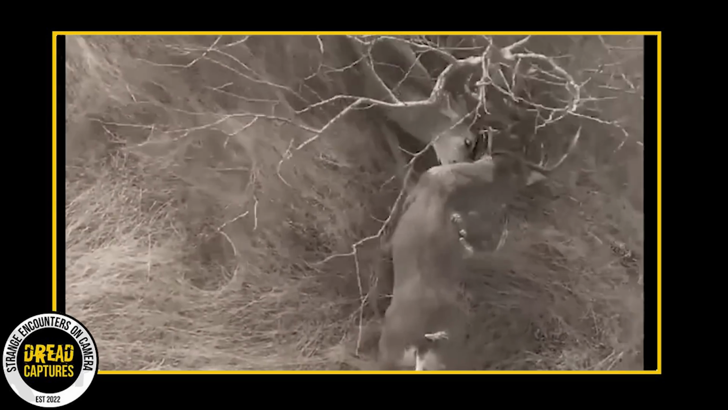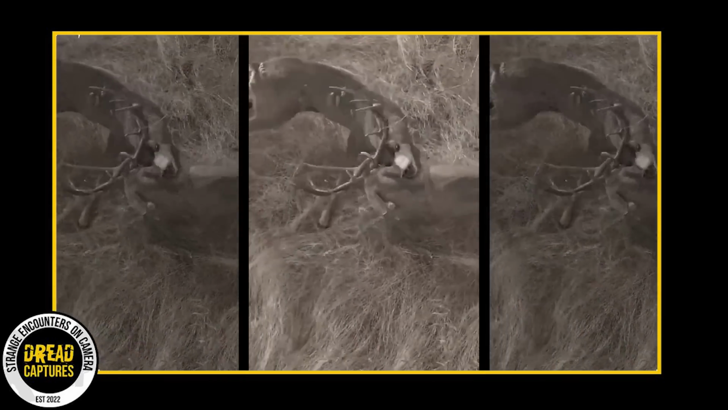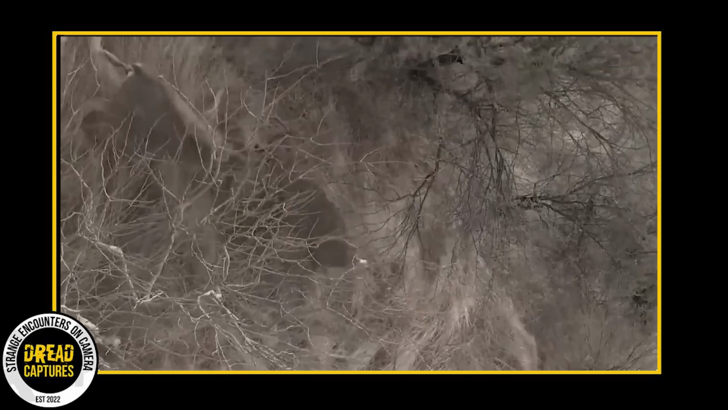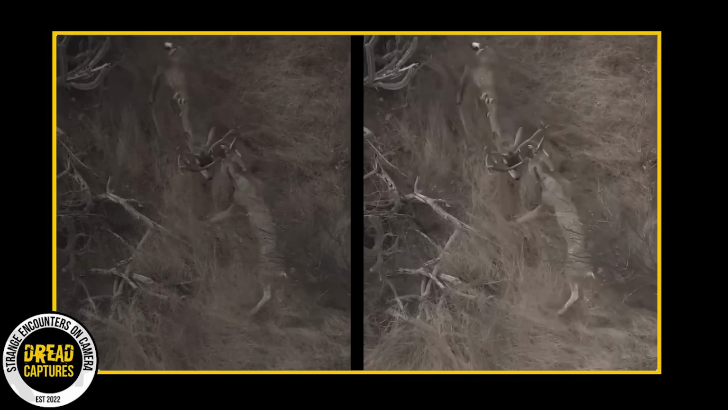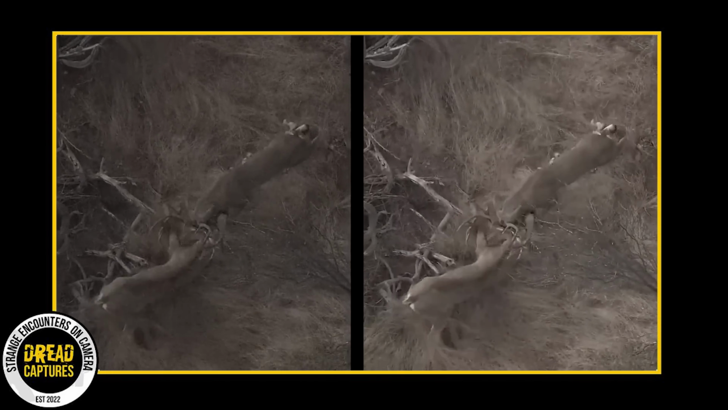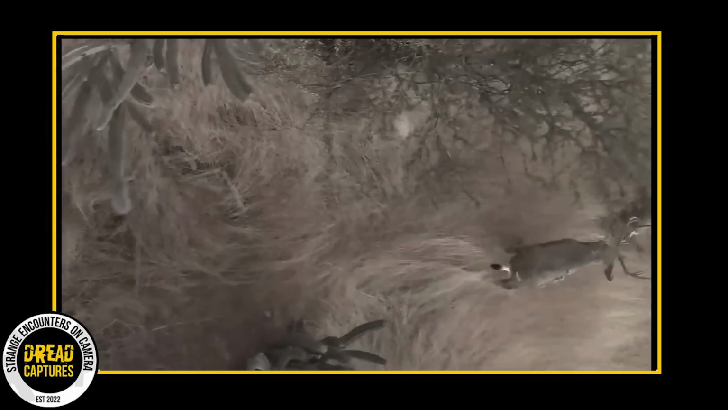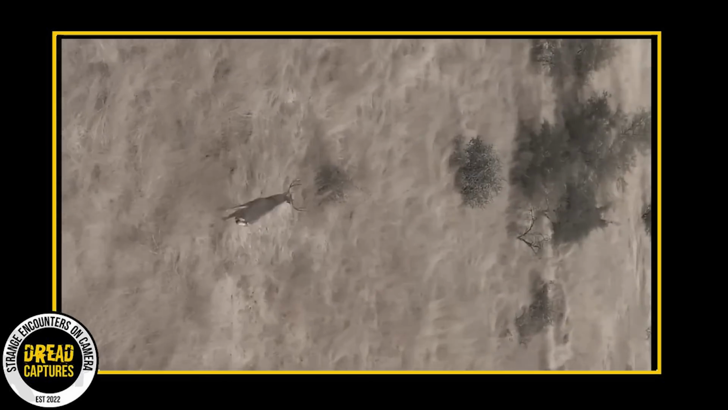Beyond direct combat, bucks might display their vigor through parallel walking, pushing, and shoving matches. These confrontations play a pivotal role in determining the male hierarchy within the herd. The most dominant male, often termed the alpha buck, stands the best chance of mating, thereby ensuring the continuation of his genetic lineage. This combative behavior in deer is crucial for the species' survival, promoting the breeding rates of the fittest males and facilitating the transmission of strong genes to subsequent generations.